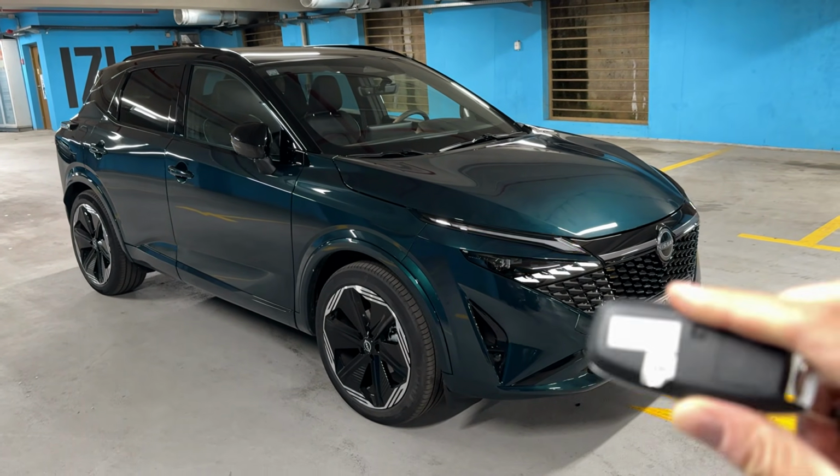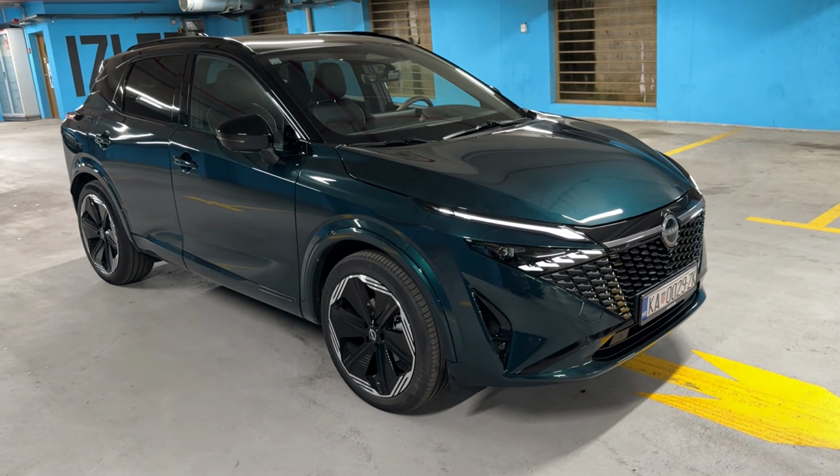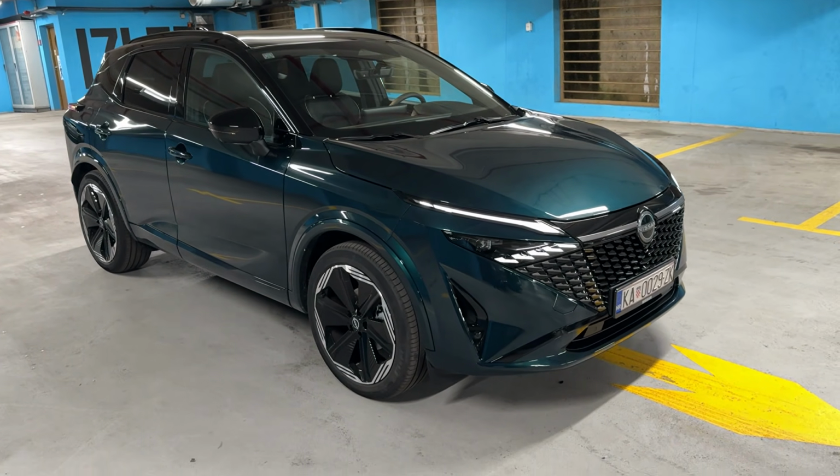Today I am taking you on a night point of view drive with the new Nissan Qashqai. The car has just been launched on the Croatian market. This is the facelifted version, and as you can see we have such an eye-catching design.